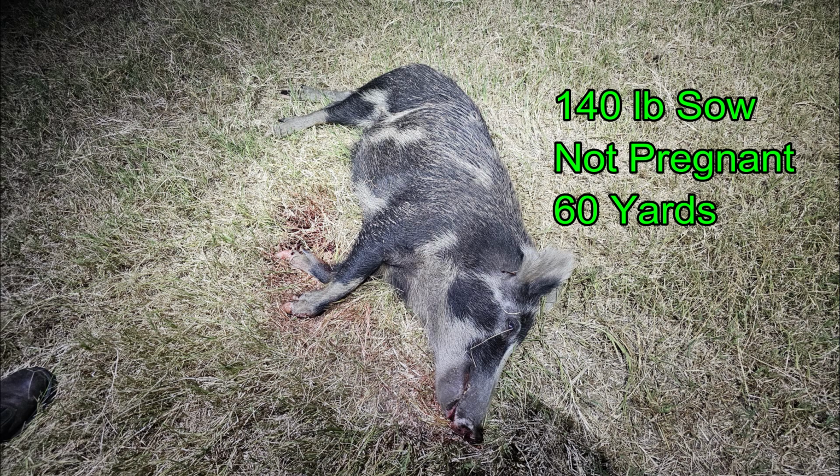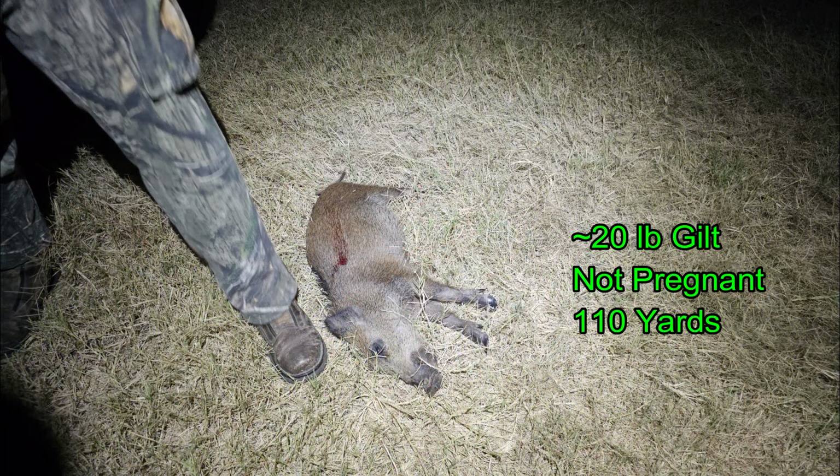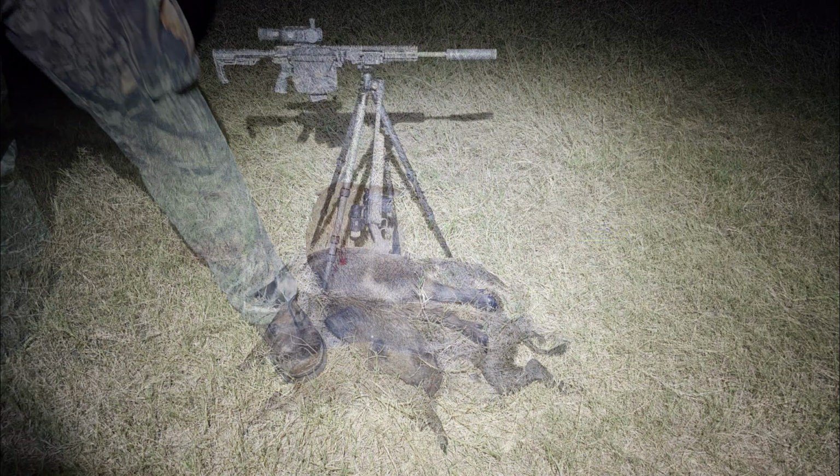And the first hog of the night was a 140-pound sow, and it's the large hog of the night, and that was Ben's. My first hog produced this blood trail that Ben found, and we were able to follow it to my hog that was a 105-pound gilt. And then the last hog of the opening set was this 20-pound gilt that was shot at 110 yards.